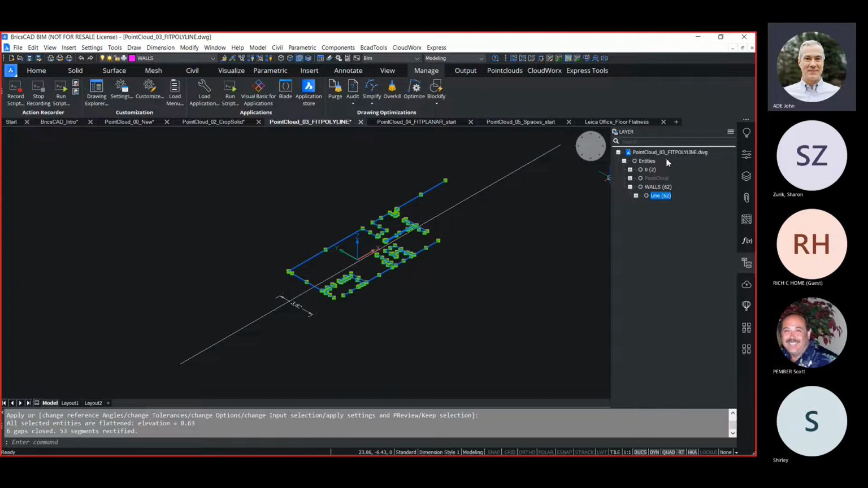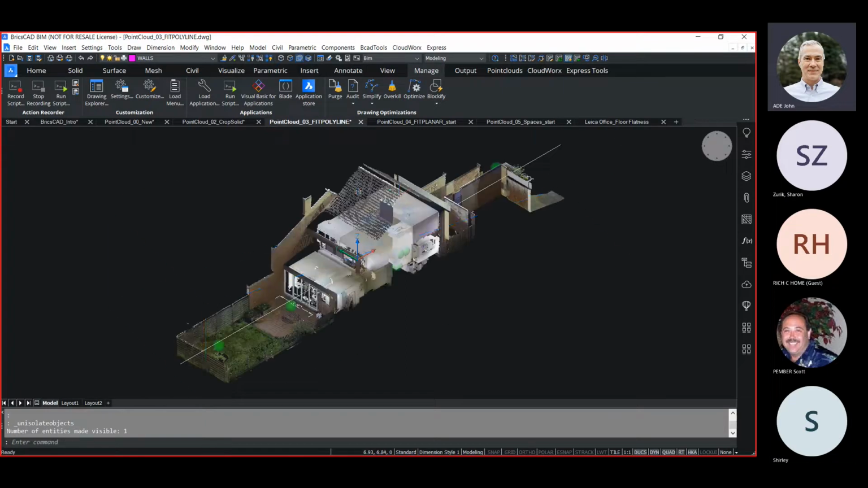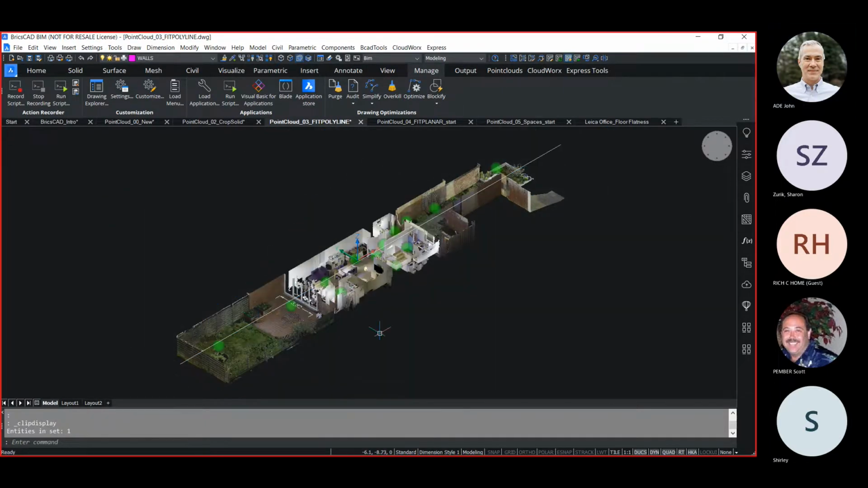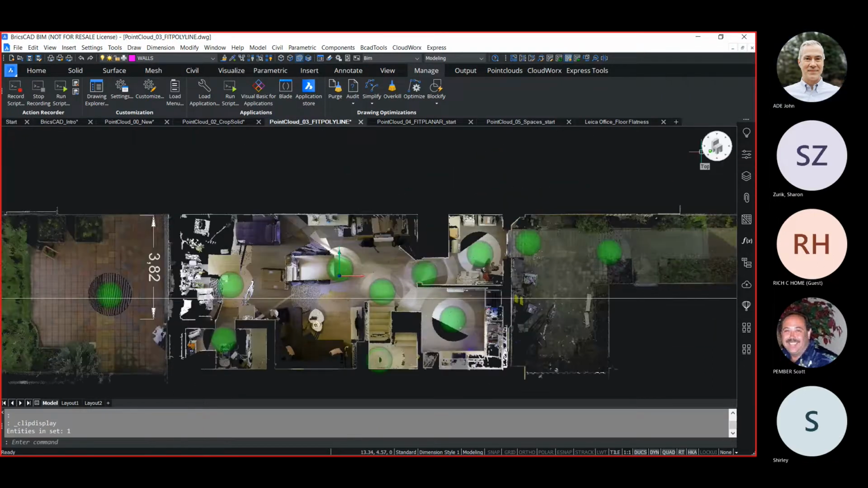Again, I'm using the structure browser because it makes it a lot easier to pick groupings of entities based on different criteria and then just delete them. Another feature unique to Bricscad. Then I'll turn that point cloud back on, and we'll cut through it again and get to a top-down view.